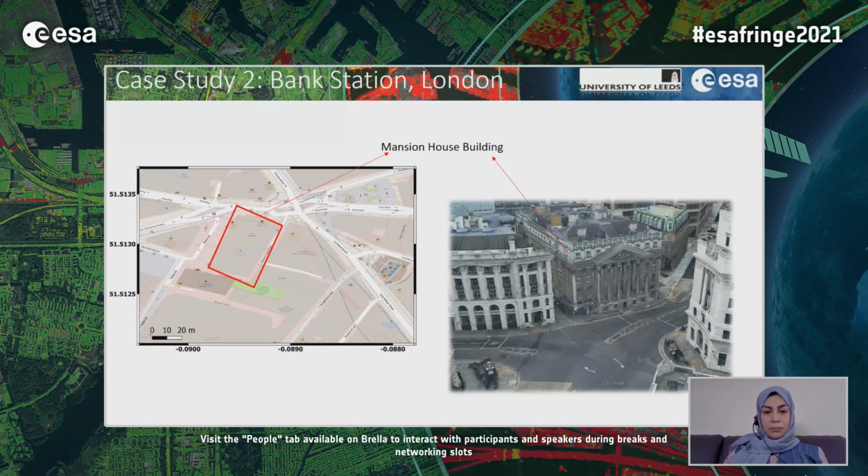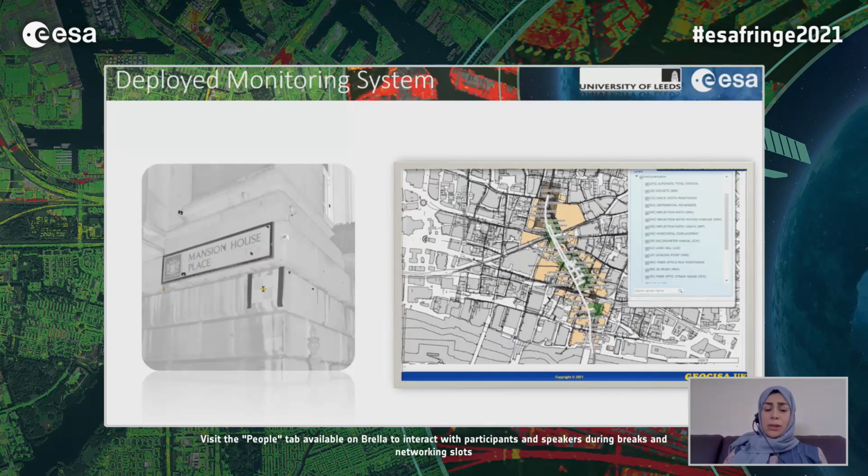And also there are some different independent monitoring systems that have been installed on the Mansion House building. And we selected 3D prisms to compare with InSAR data for validation.